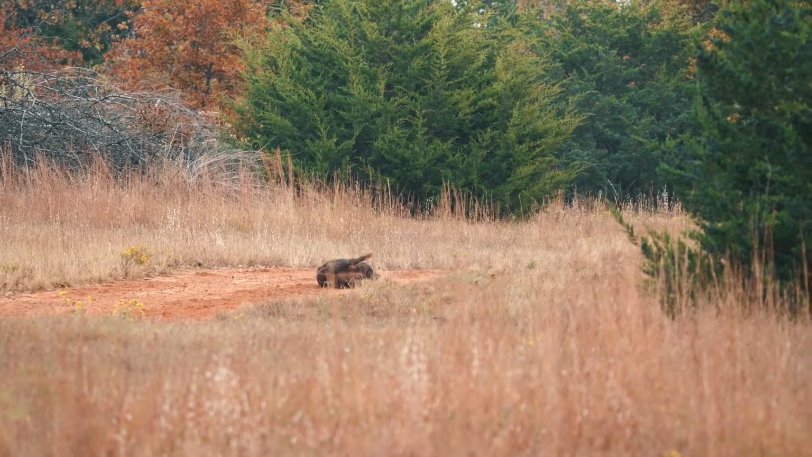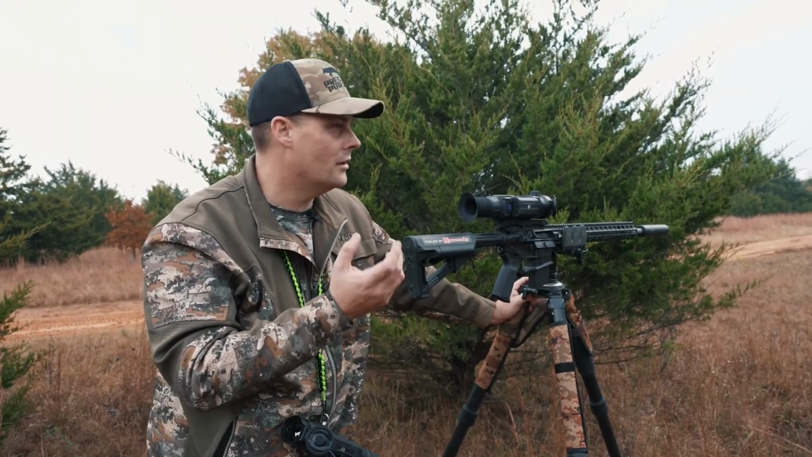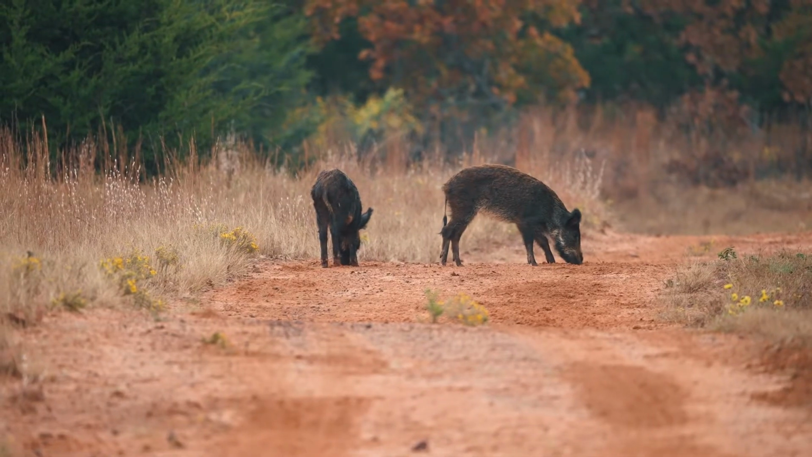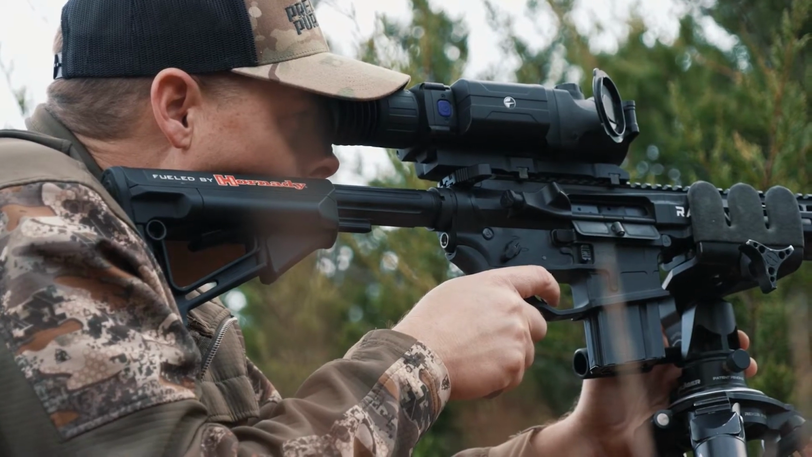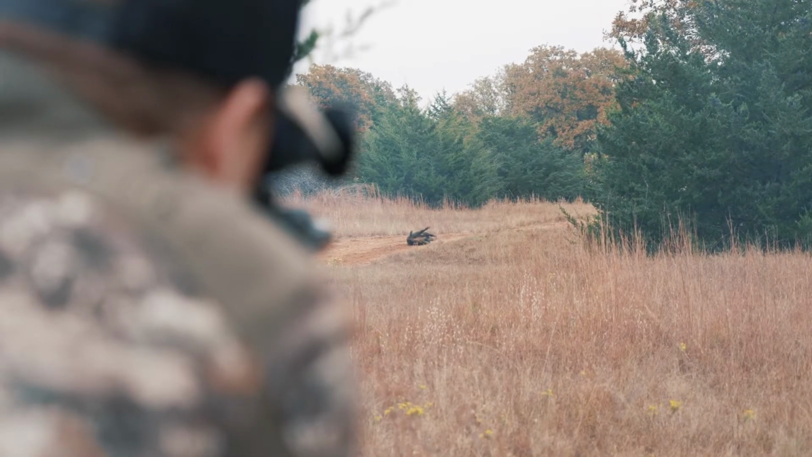Worked that fast. The only thing I can figure is they must have been leaving and crossed exactly where I wanted them to. And we actually went and corned some more spots and came back and they were already here. That was perfect. I'm pretty sure that's my first kill with the Trail 2 LRF. That was pretty fun. I was playing around in there. I was ranging them. I think it was right at 40 yards.